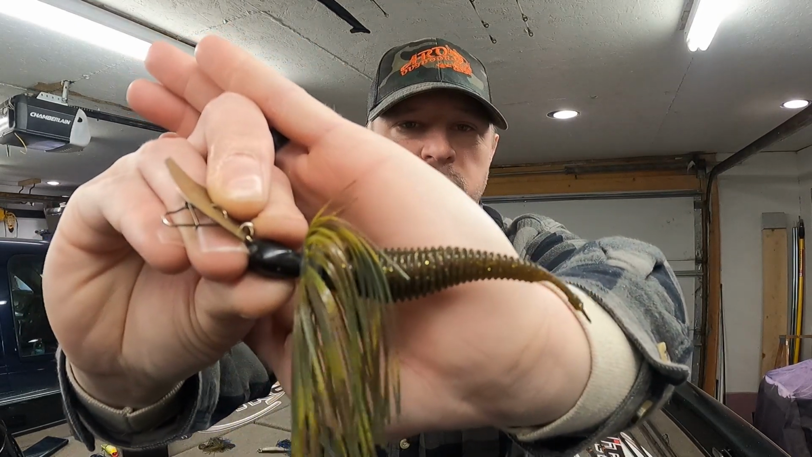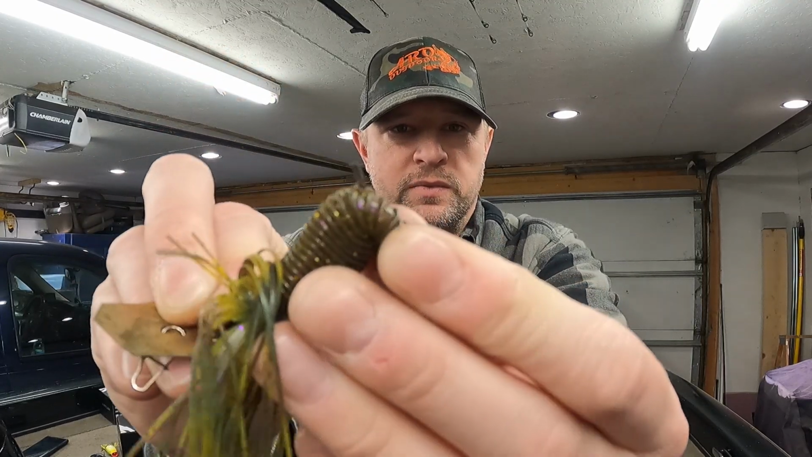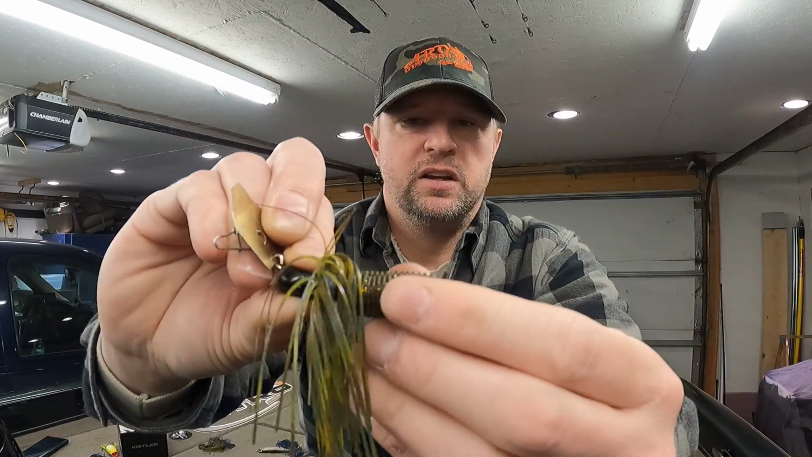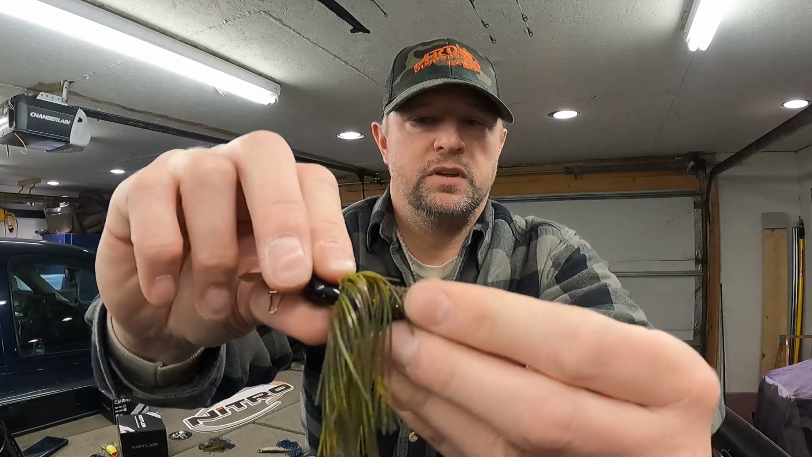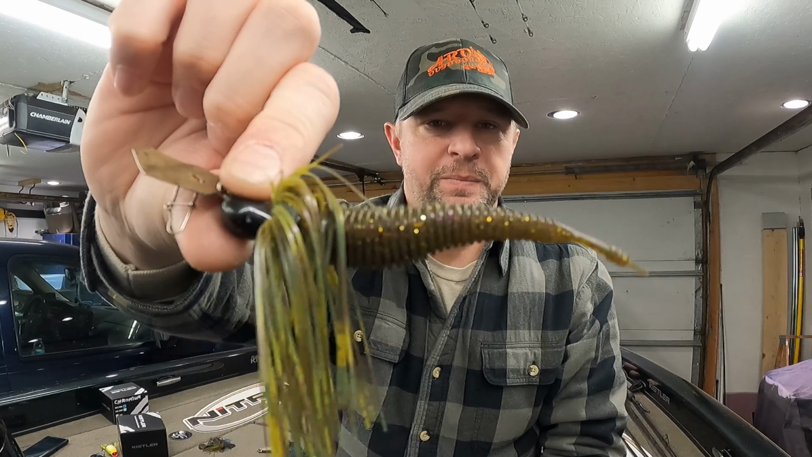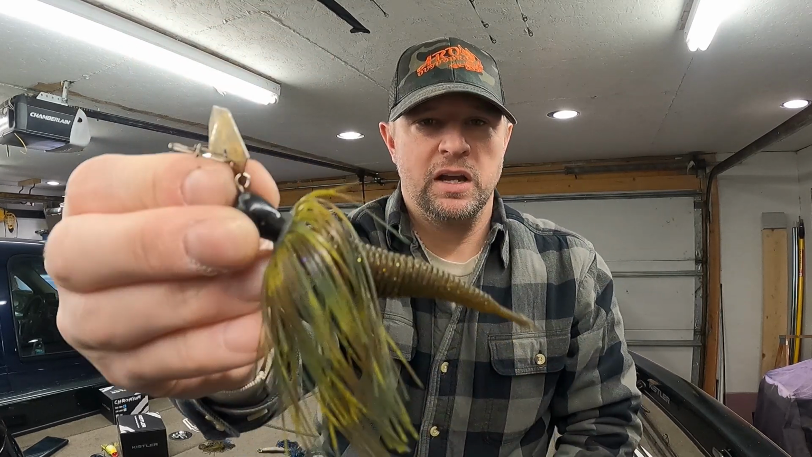There's no hook. What happened to it? I snipped it off. It's hard to see, but you can see it popping out right there. All I did is snip it off, and there it is, hidden. Now I've got a green pumpkin bladed jig that I can throw out there and get bites on, and I'm not going to have to worry about the fish getting hooked, and I can preserve those fish for the next day.